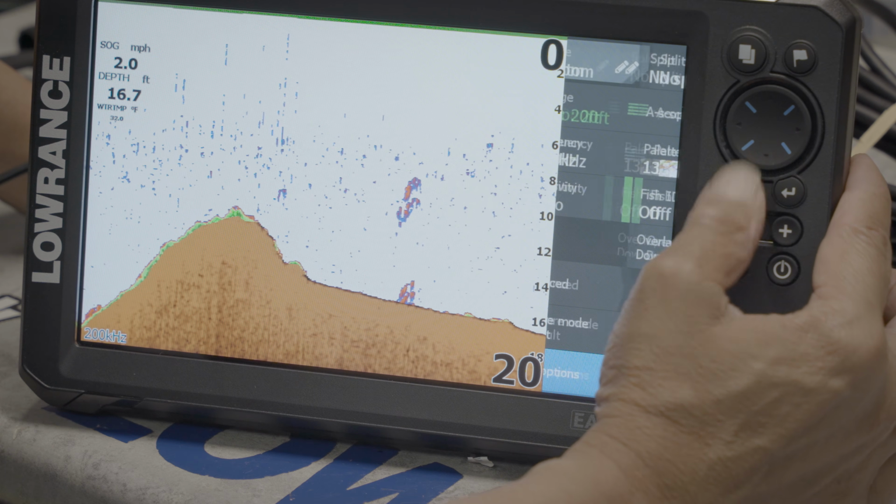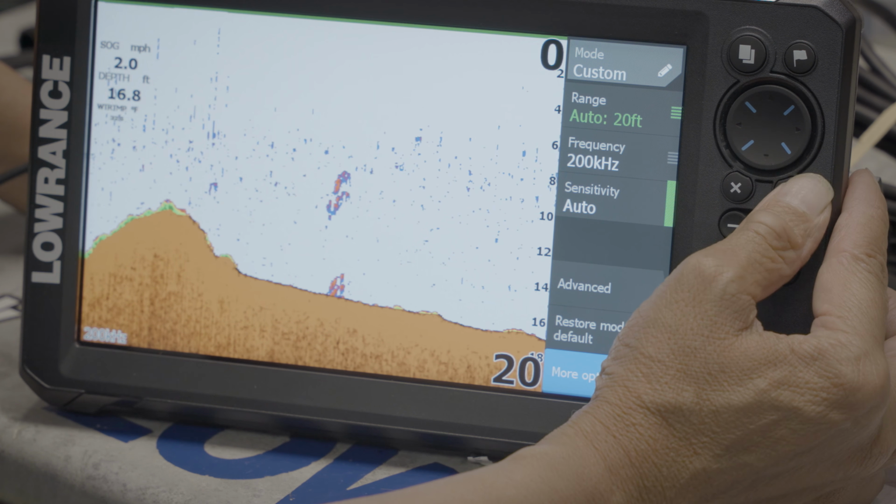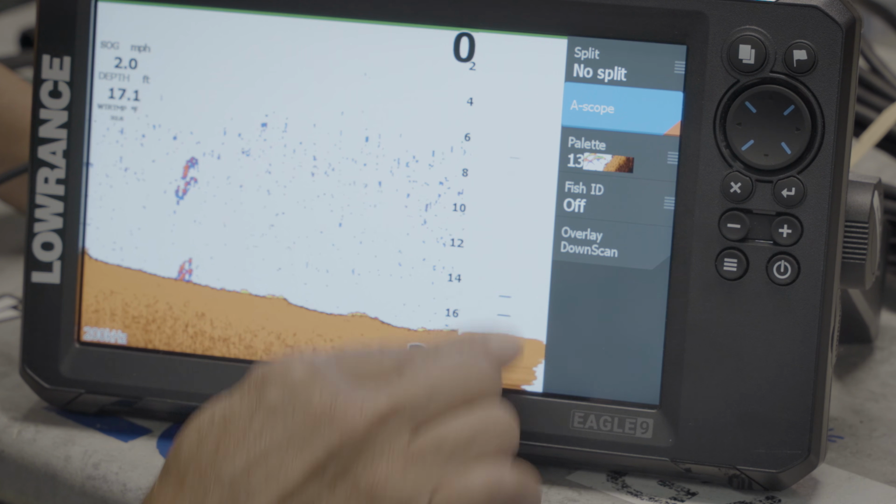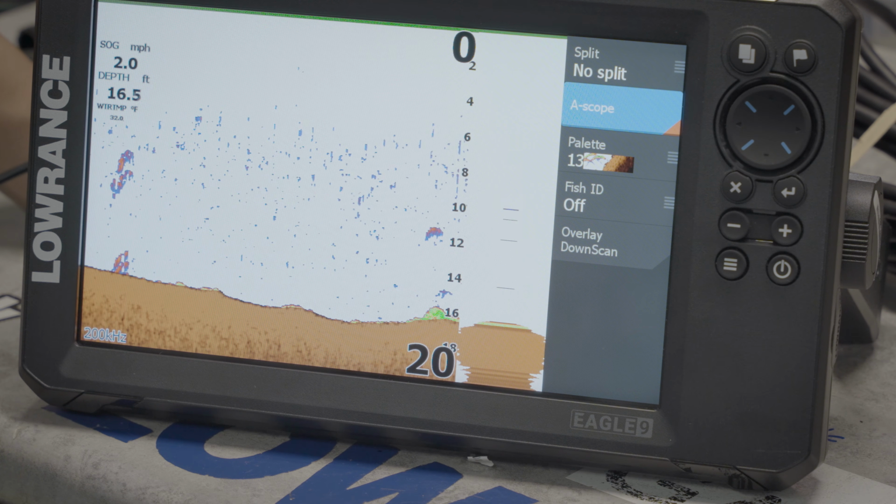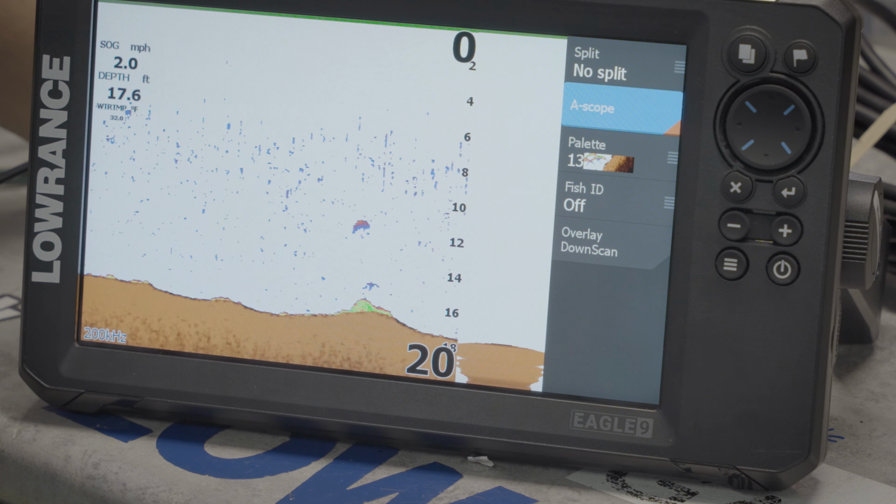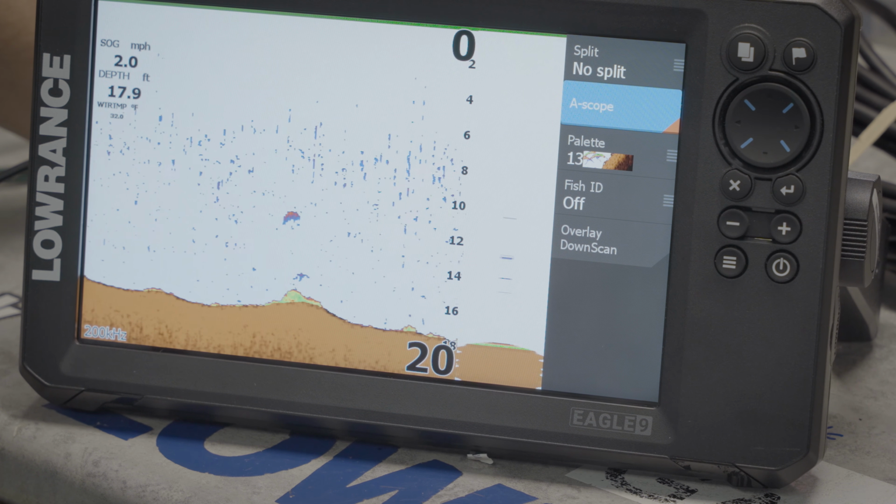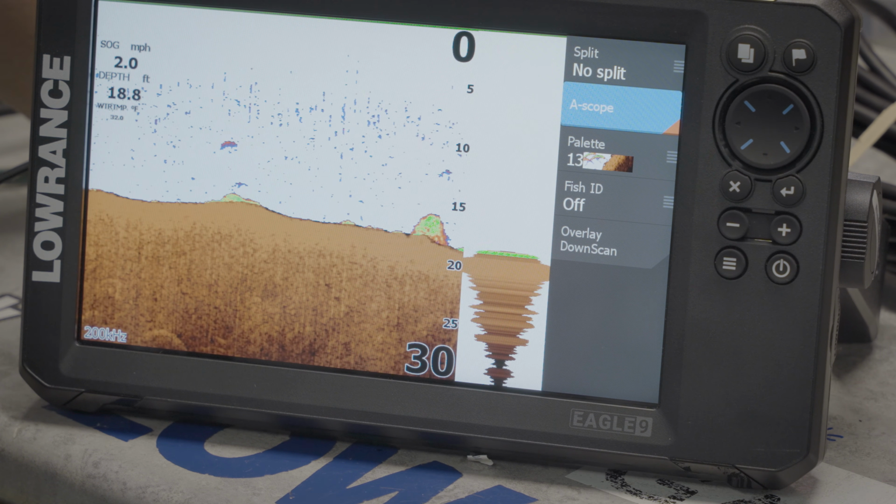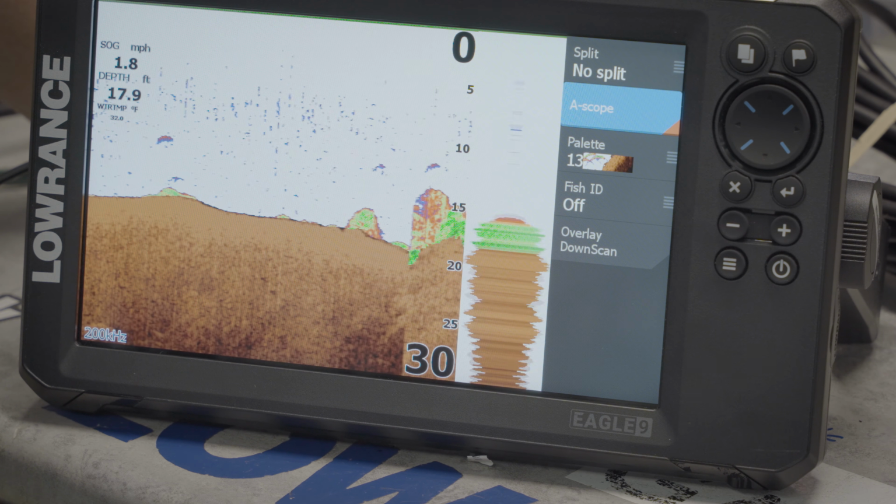Exit, exit. Go to more options. Enter. Turn on the amplitude scope, which is a vertical flasher. Okay, so that's your basics of setting up the new Lowrance Eagle. Very, very good fish finder. Very powerful sonar. If you watch the hook reveal ice fishing video, it will explain the exact same cone angles, which we have on our other YouTube videos.